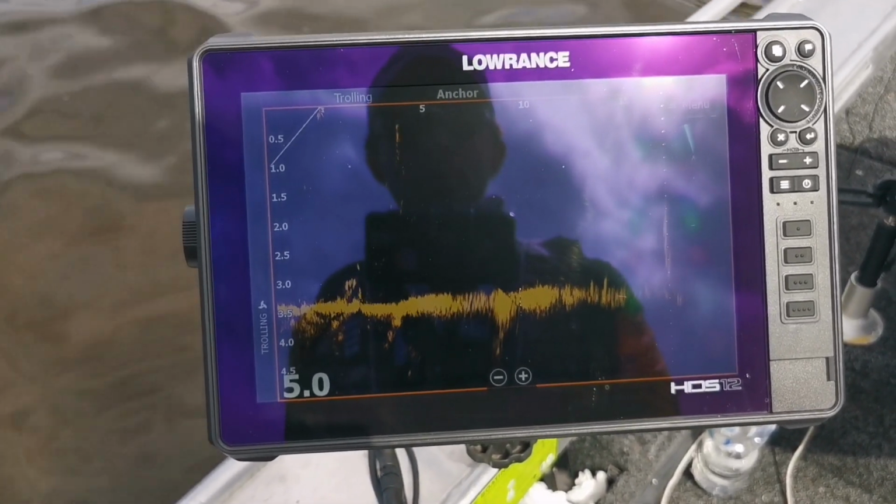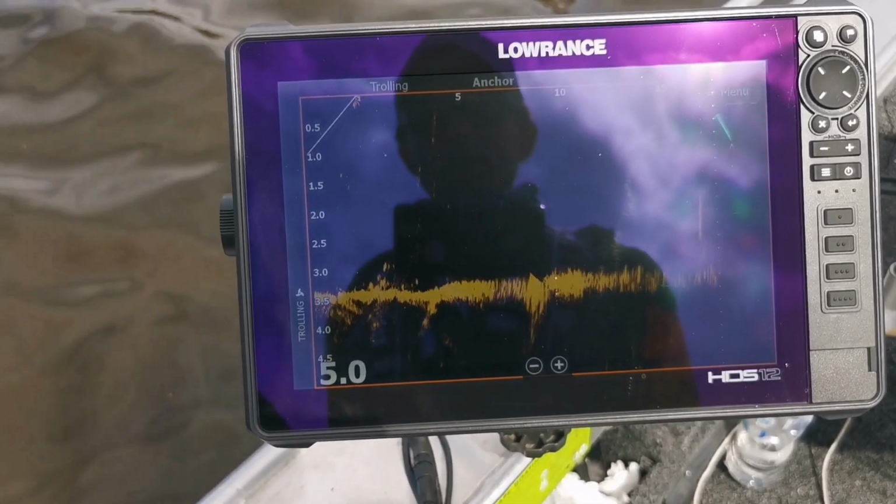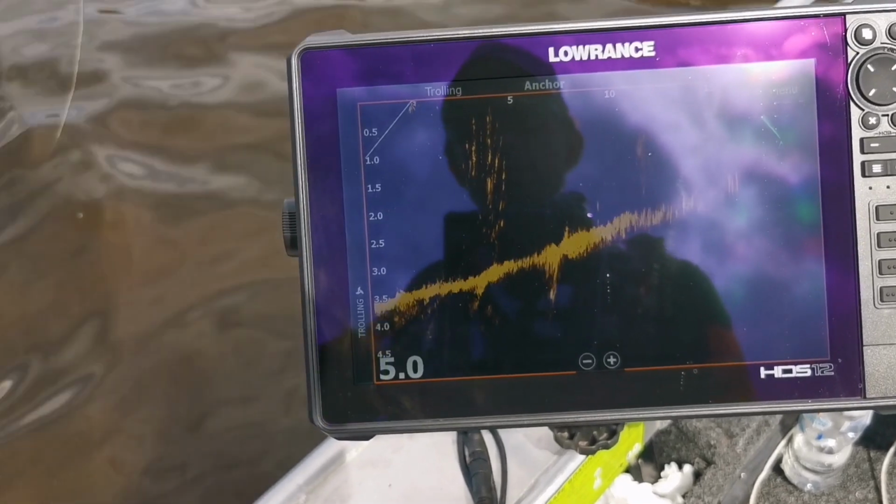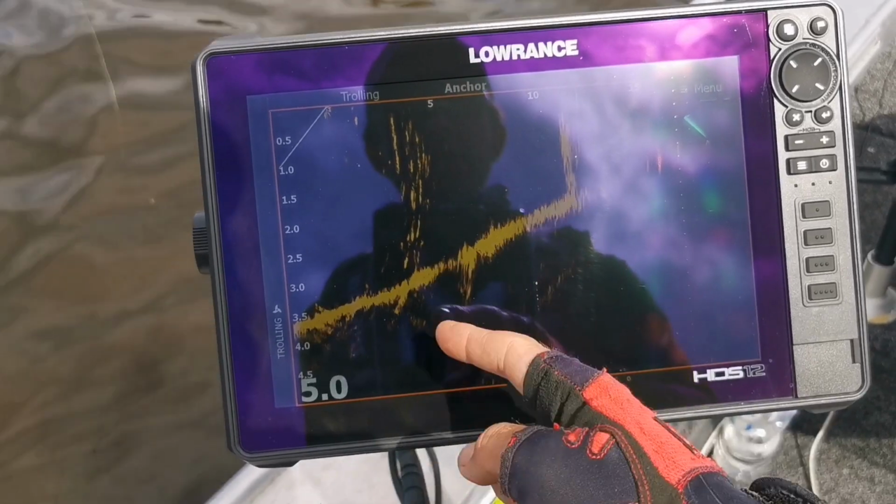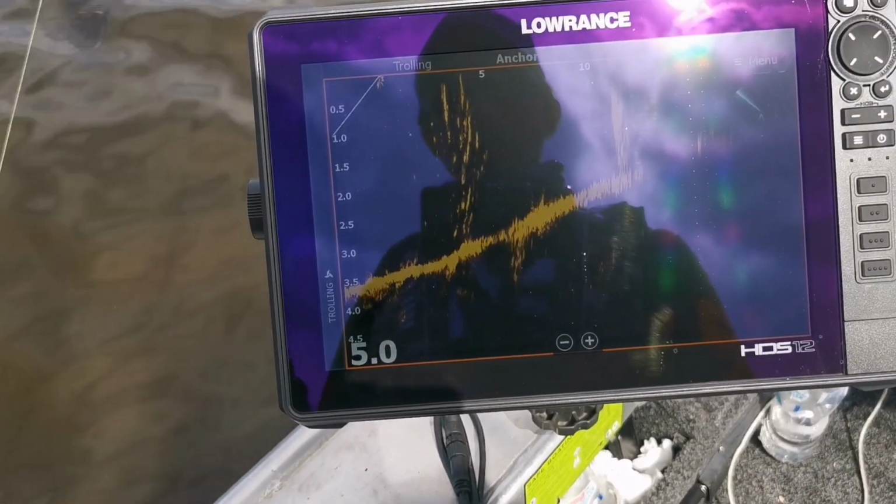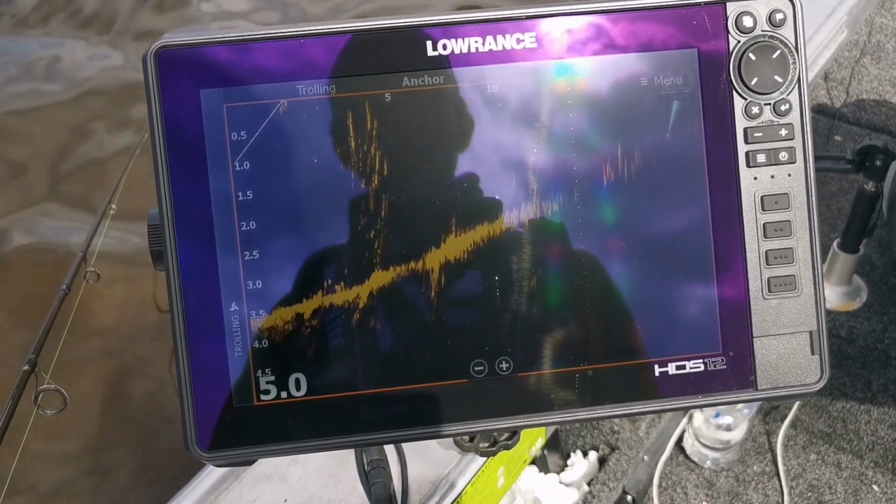They're just huddled up on the bottom, and we'll bring them up a bit higher just to give you more of a visual. Oh, they don't want to come off the bottom too much though. We'll bring that around towards the tree. So there's the definition of the tree. You can see how clearly defined that is. It's pushing up to the really shallow section here, and that's 20 meters in front. And you can see my lure is still within that beam, and those fish are all over it.